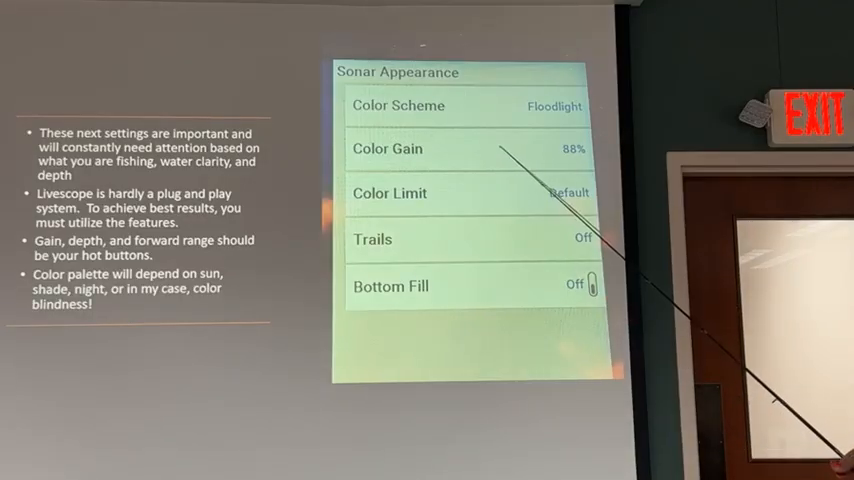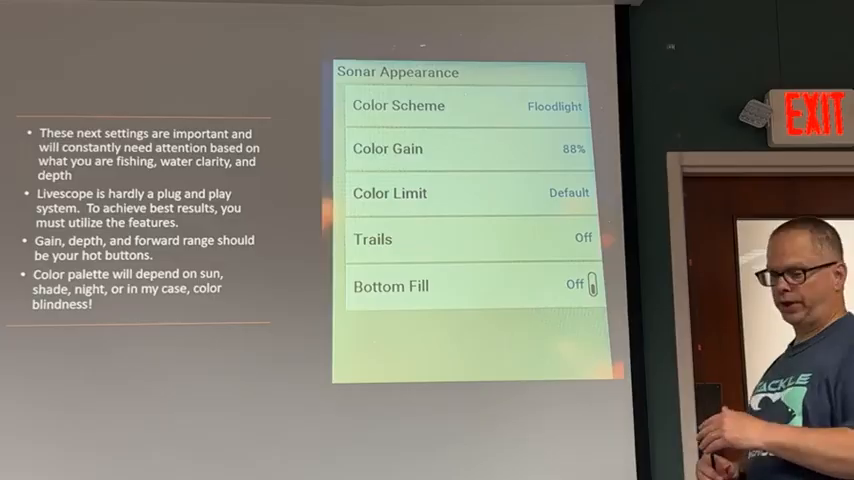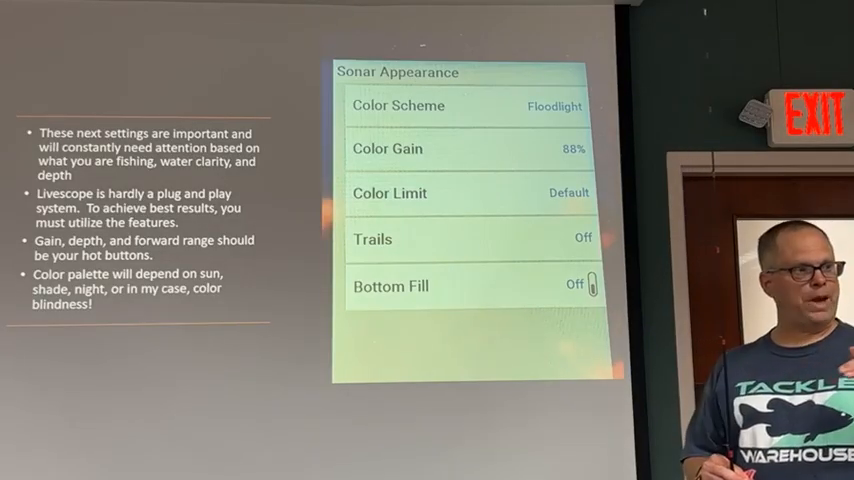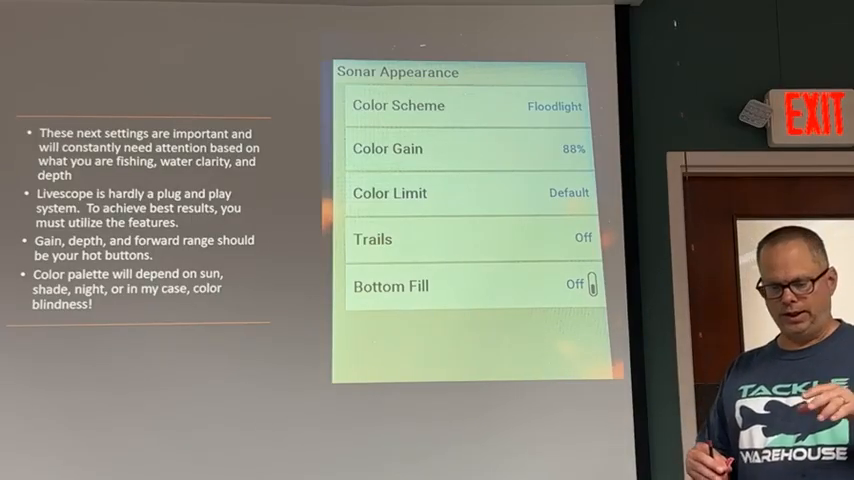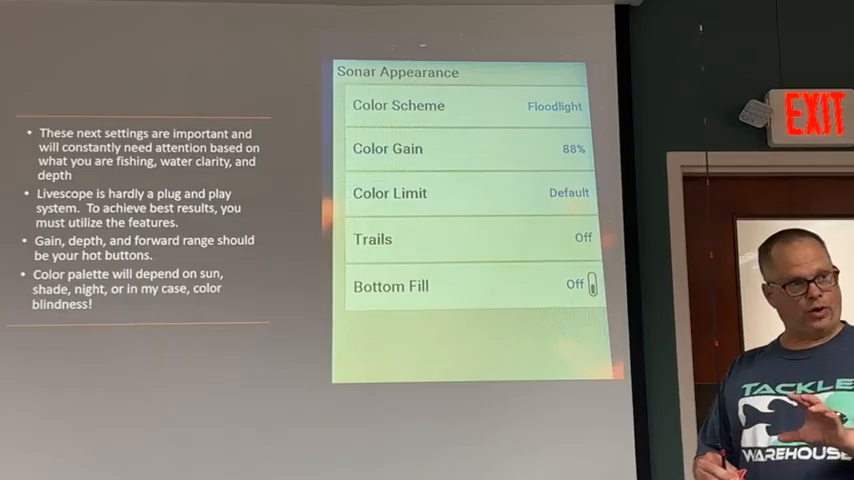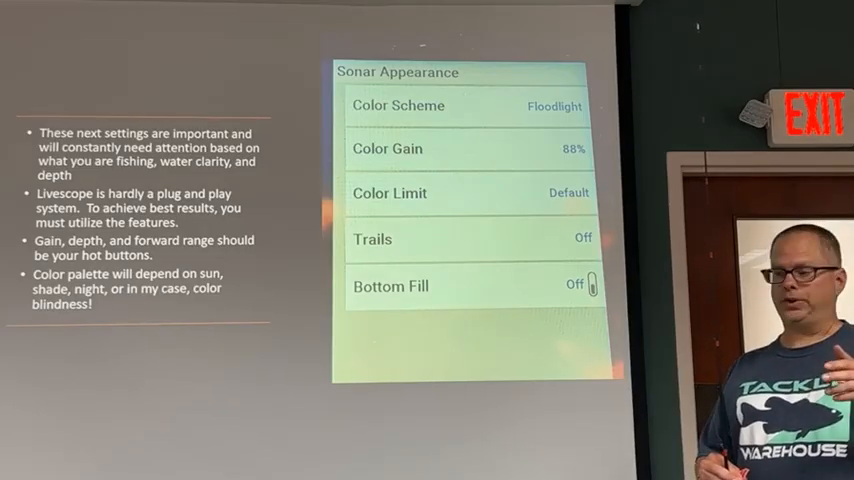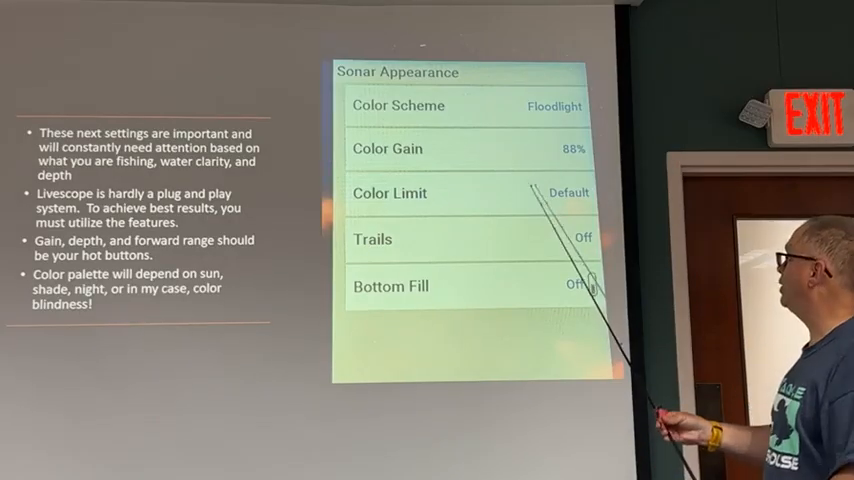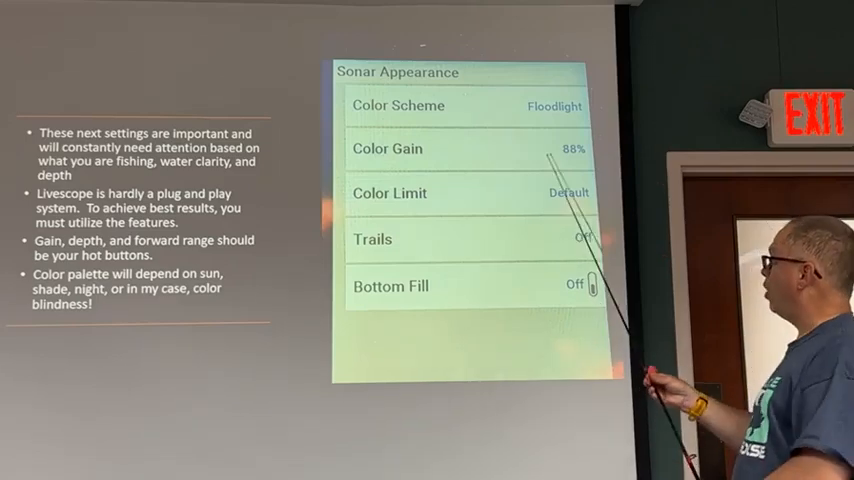The color gain is very important. There's a video, I don't know if it'll show it or not, but the color gain basically allows you to make the targets pop, so to speak. So the lower the color gain, the screen kind of gets darker, and the higher the color gain, everything starts to pop. So if you call them and say, Sean, I can't see my bait, the first question I'm going to ask you is, what's your color gain?